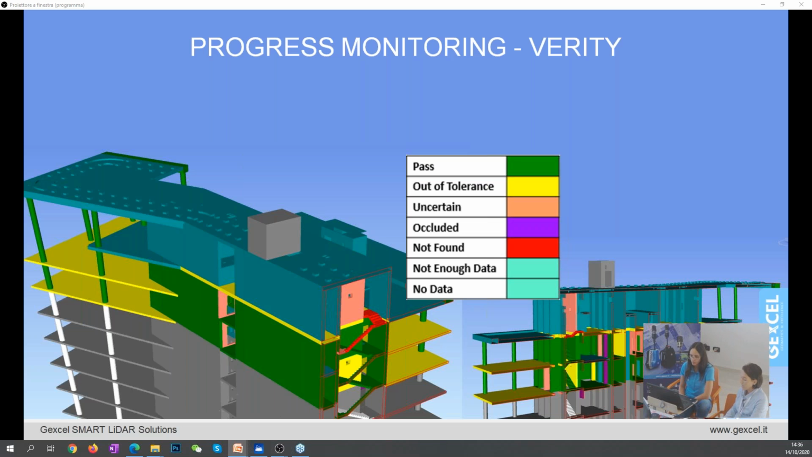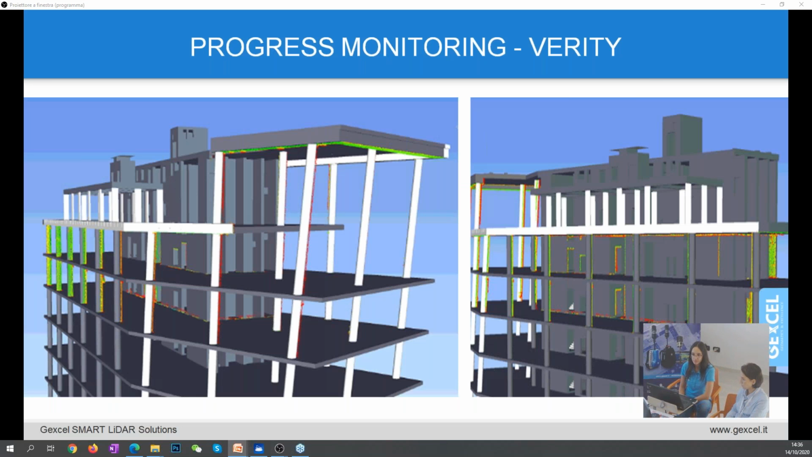And of course, the project manager can have all this kind of analysis in a sort of PDF or HTML output. The point cloud, as a result of this analysis, of this comparison, can also be colored, underlining the differences revealed between the as-built, so the point cloud, and the BIM model.